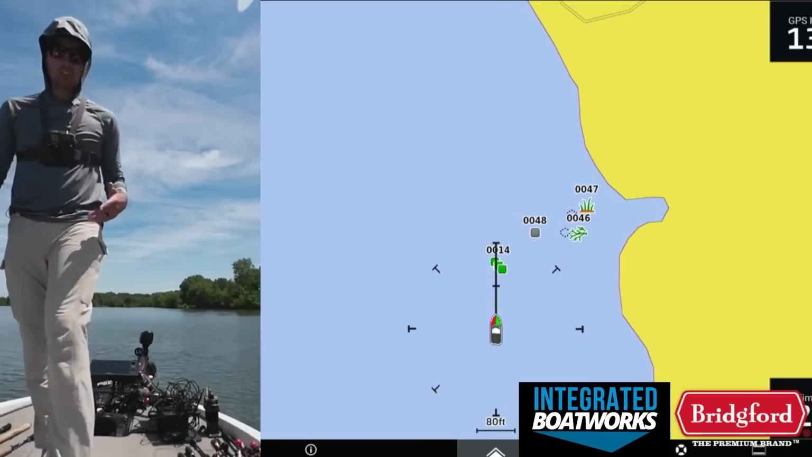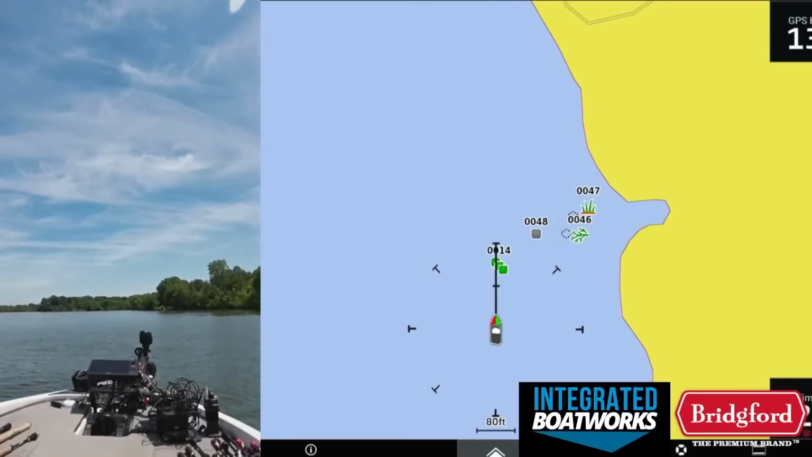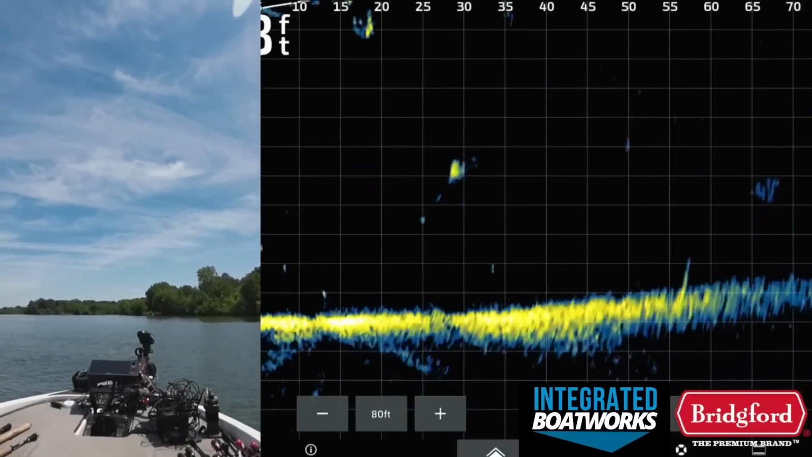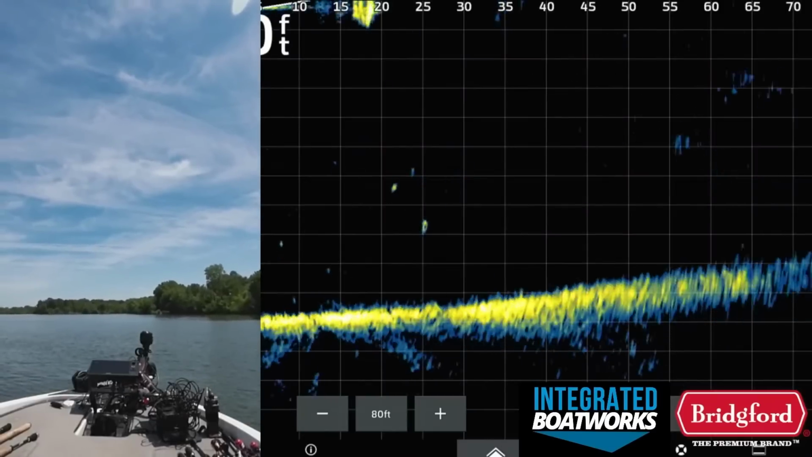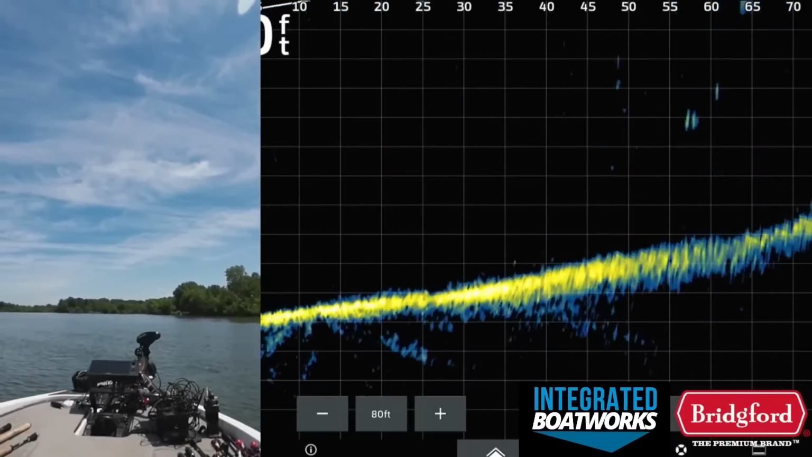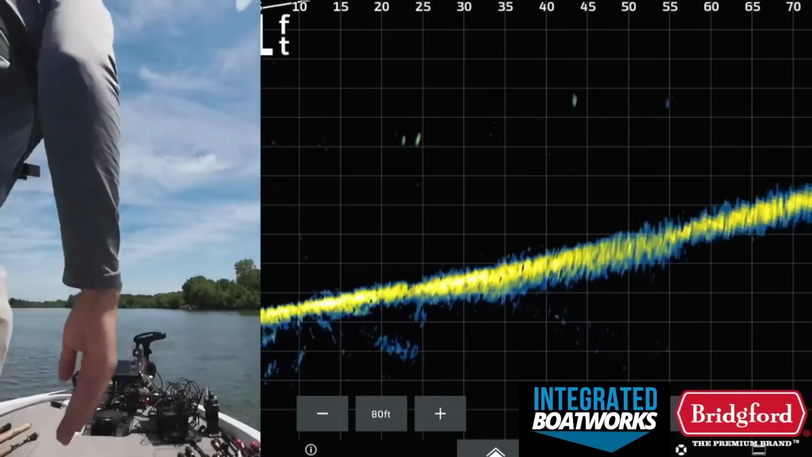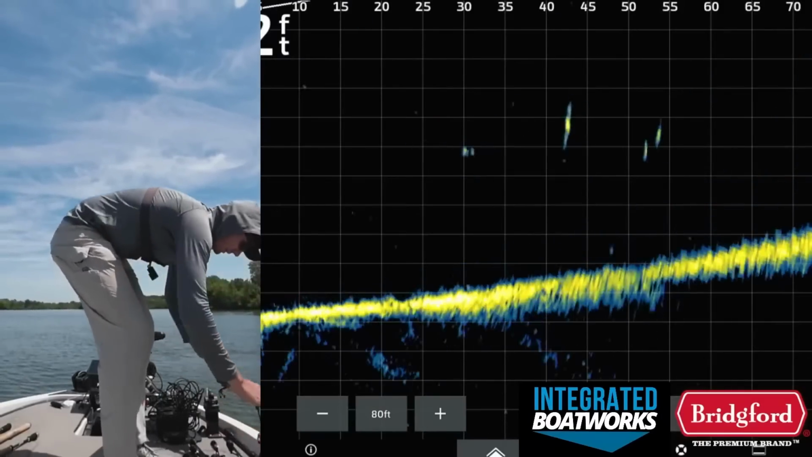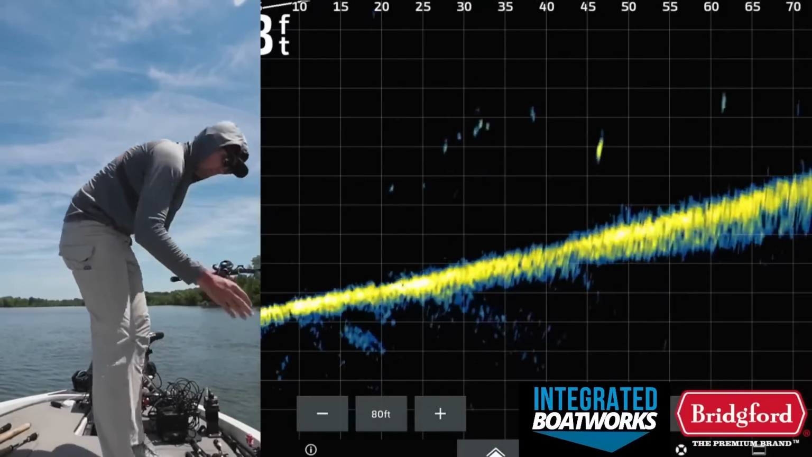Or you can turn on the Livescope. I'll turn on the Livescope just for you guys so you can kind of see what's down there, because it's more fun that way. But my trolling motor is pointed the back way behind the boat, so you're not going to see anything in particular. But I am lined up on that brush pile, so I'm not even going to take the boat off spot lock. I'm just going to pick up a football jig.